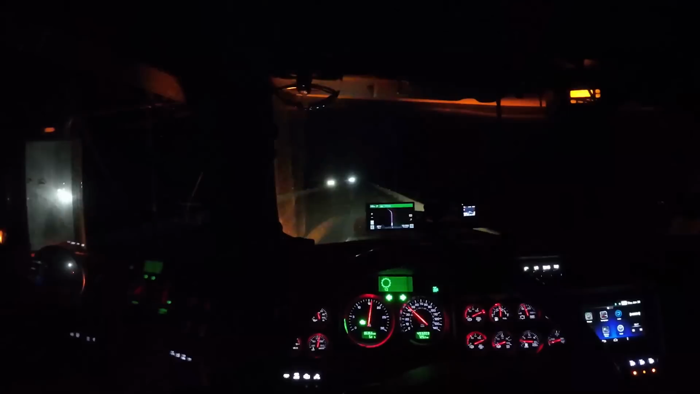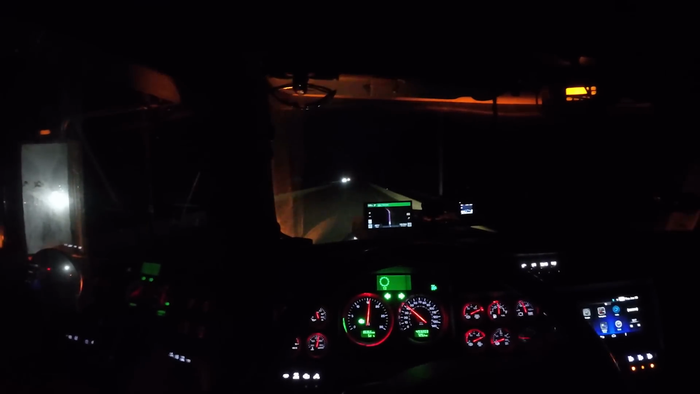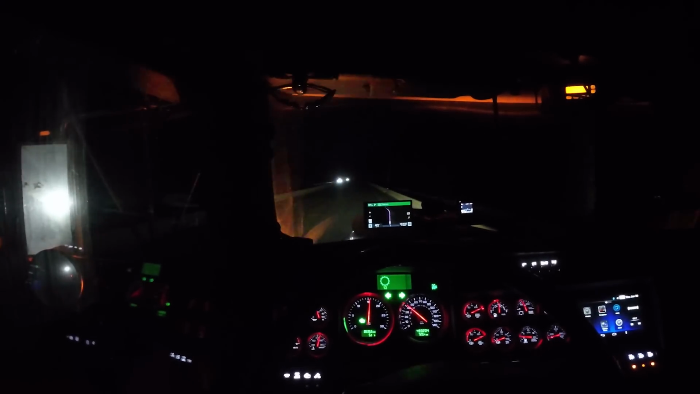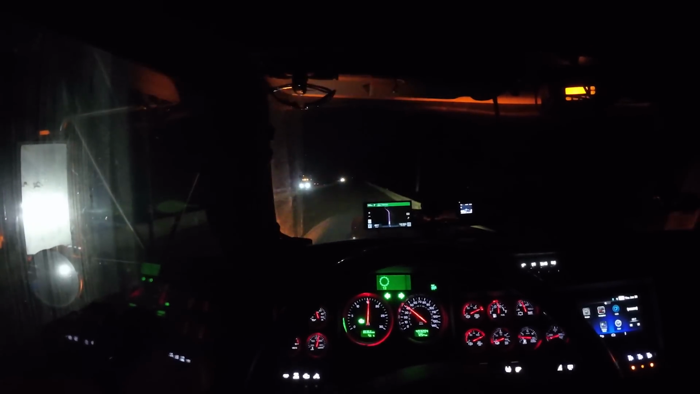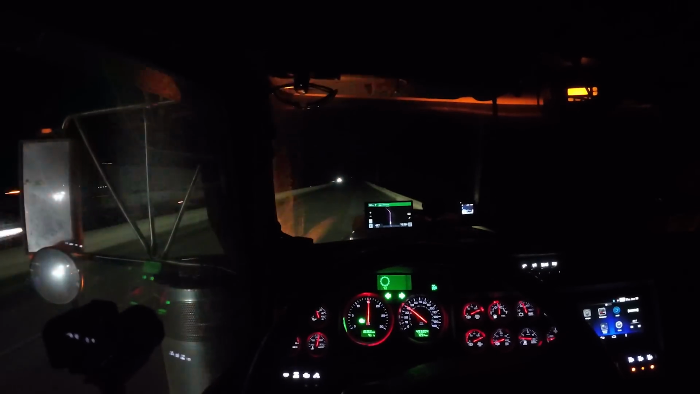So we're coming right up the Smasher here. Going to go through the Bare snow shed at night over here. That should be kind of neat. I haven't done that in a long time. I don't think I've ever recorded it.